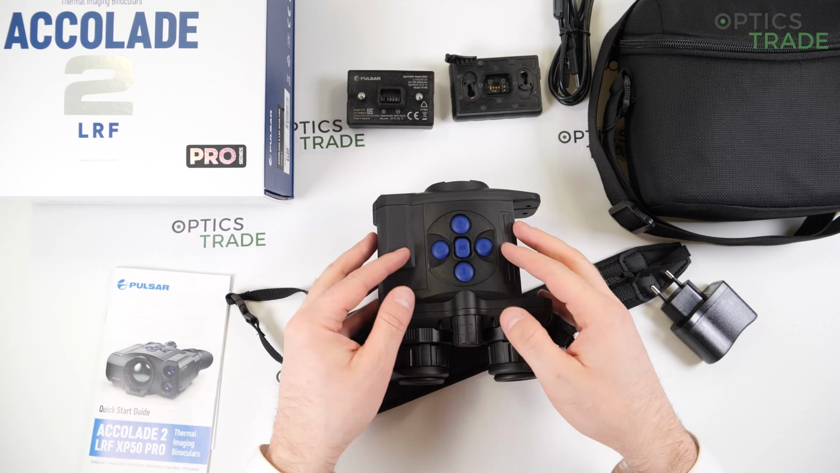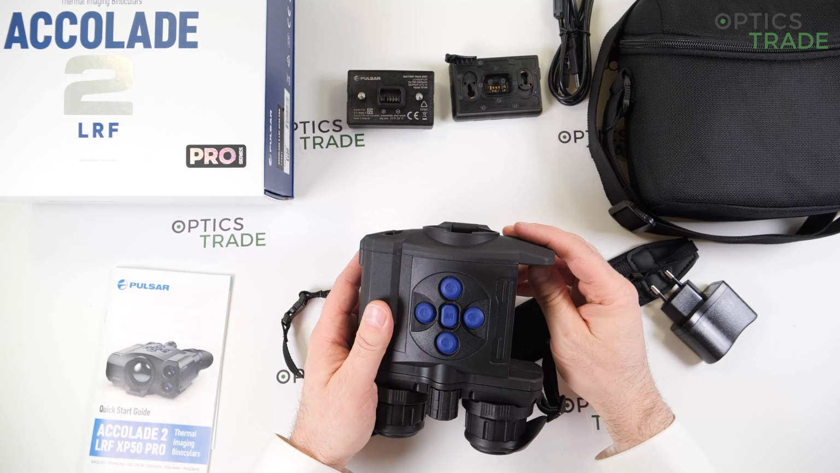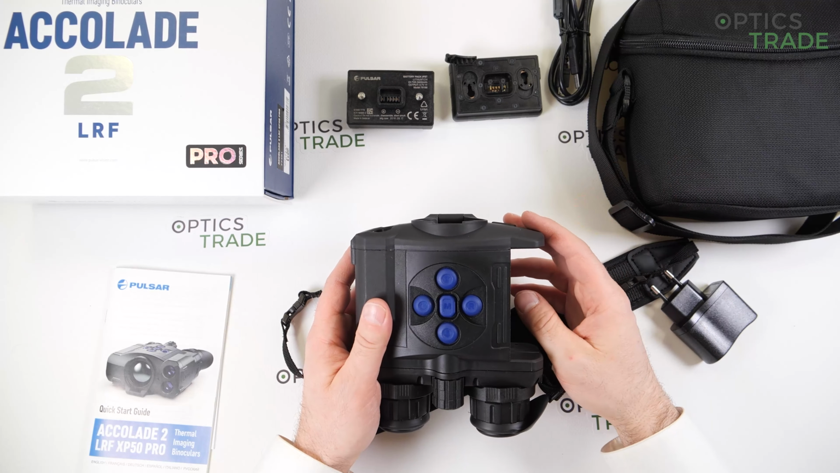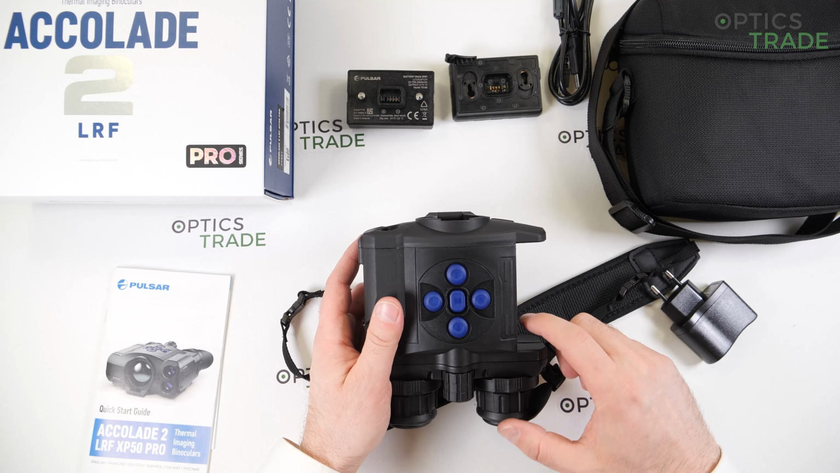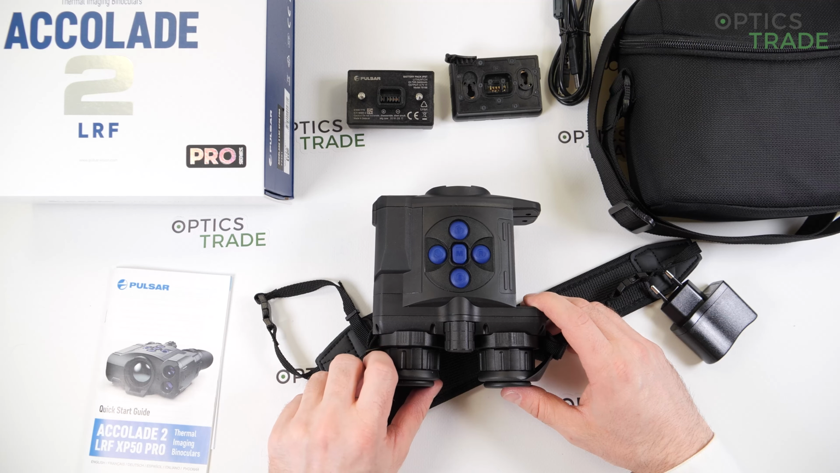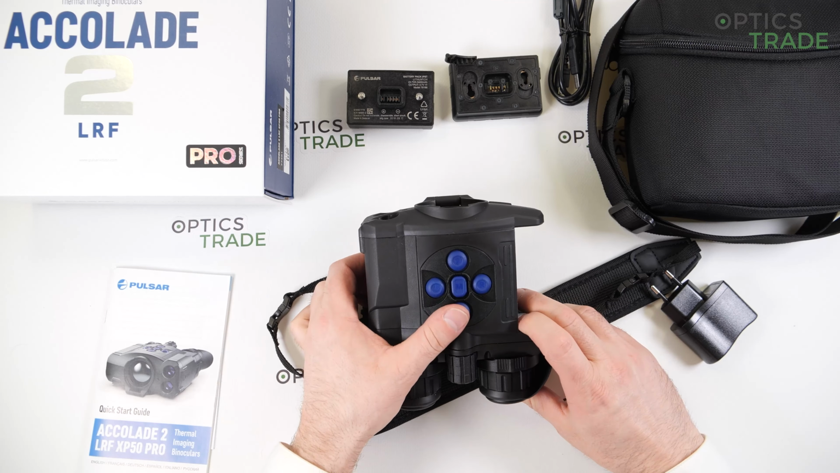So the housing is still made out of plastic, so compared to the Helion 2 XP50 Pro counterpart, which is basically a very similar device, not as many things changed. So everything stayed in plastic. Also the display stayed the same. So this display is still AMOLED 640 by 480. But what was the main difference is the new sensor.